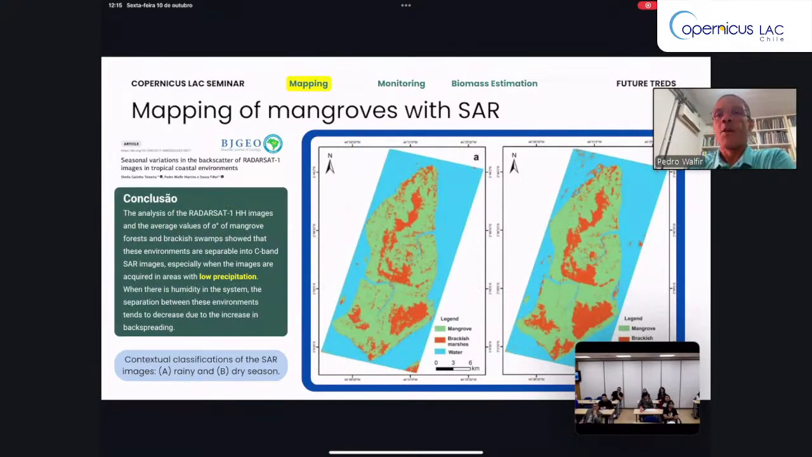So we discovered that we have a very nice condition to use the C-band to map mangroves and salt marsh. We need to have independence from the tide water level. It's not a problem for us, but precipitation is a huge problem. So the better condition is to acquire C-band images under low precipitation during the last 5 days.